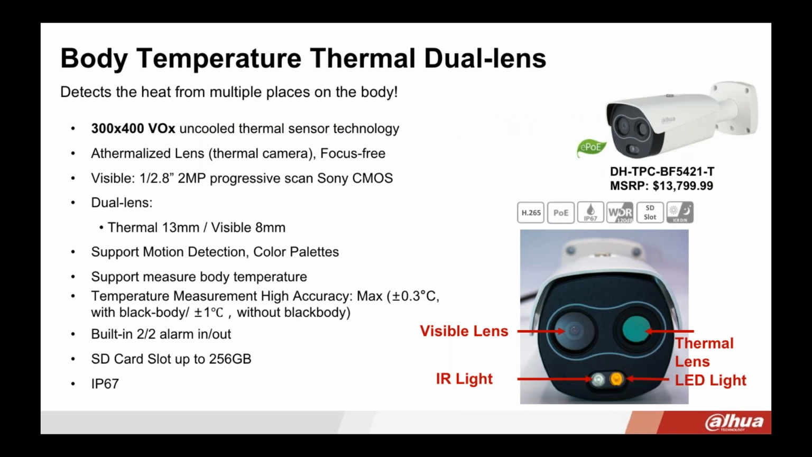So the first component that you need is the camera, and this is a hybrid camera, and it has a dual lens. So you have a visible lens so you can see what's going on accurately, and then also the thermal lens. That is going to read the actual temperature. The thermal lens is a resolution of 300 by 400, and it's focus free, and it has a 13mm lens. As for the visible lens, you see there that you have the IR light, and this is 2 megapixel, and it has a lens of 8mm.